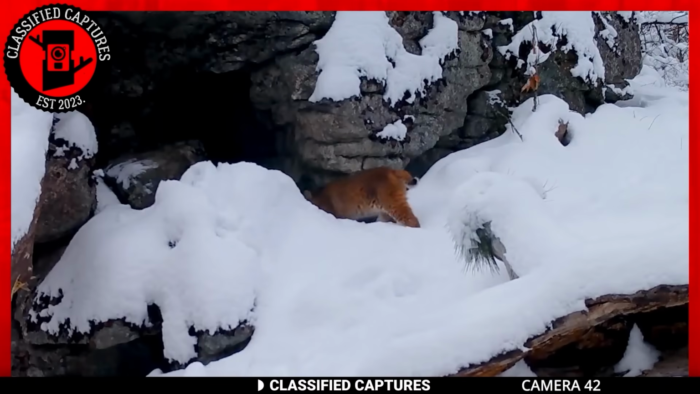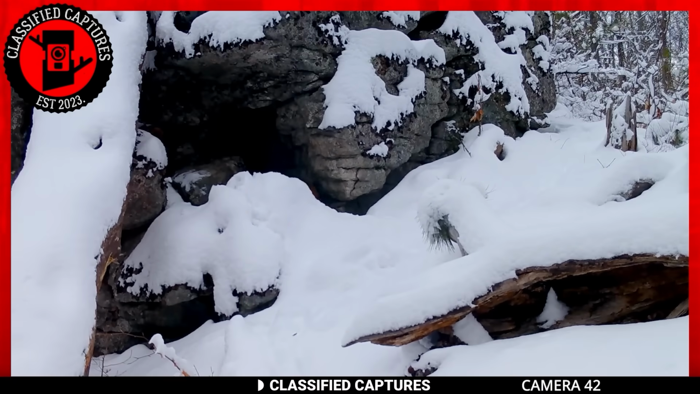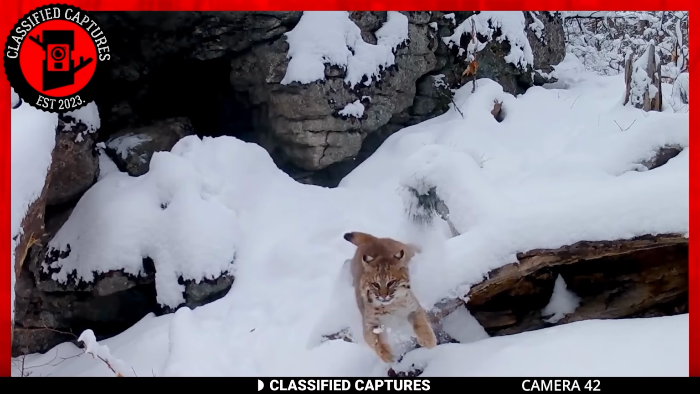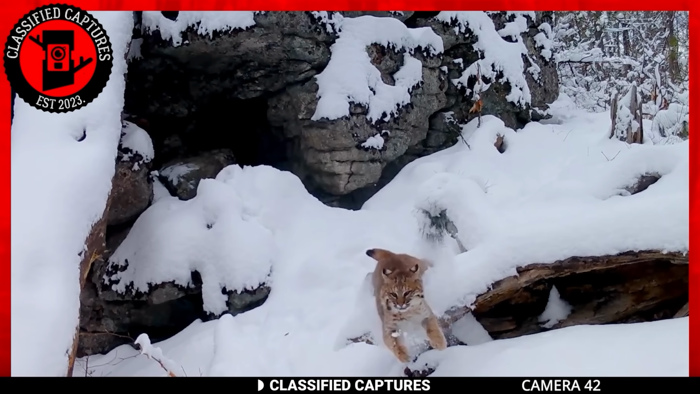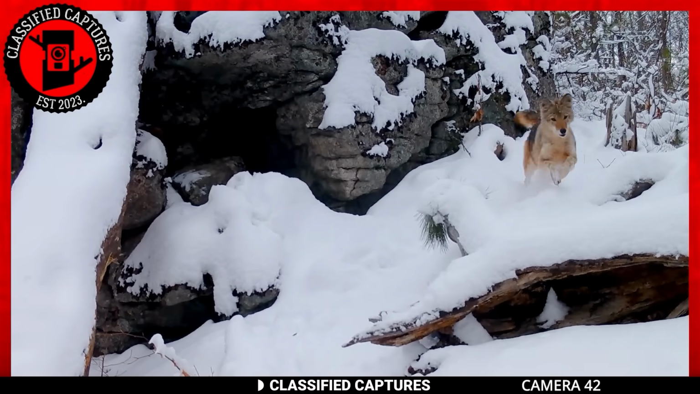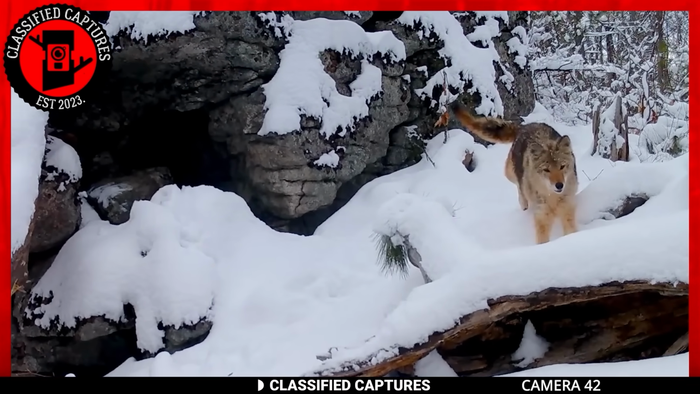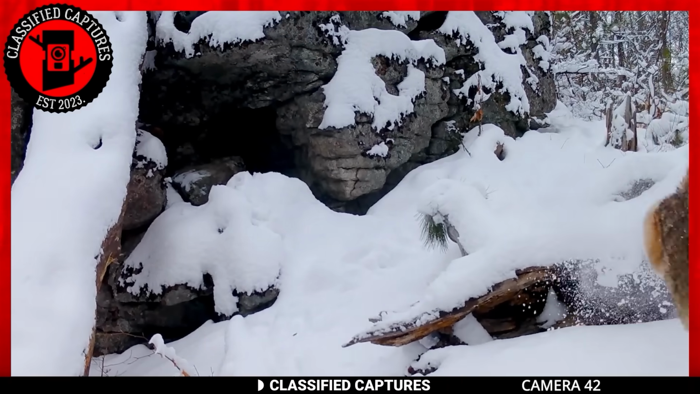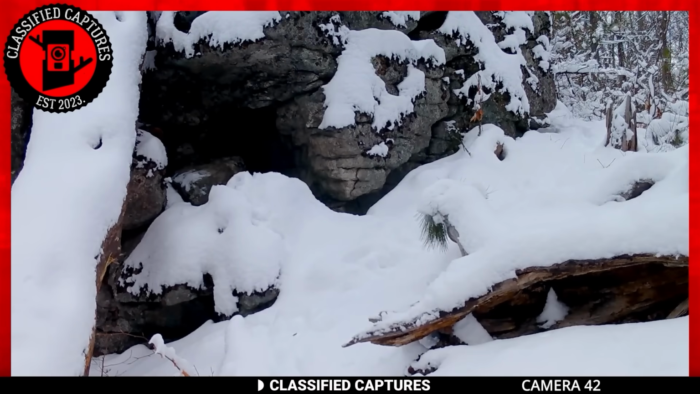It's the midst of winter, and this footage reveals an intriguing encounter. The footage starts with a bobcat running out of a cave. It leaves you wondering, what could make such an apex predator seemingly run for its life? A few seconds later, we have an answer as a coyote appears from nowhere as though it was in pursuit of the bobcat. The chase continues till they are both out of frame.